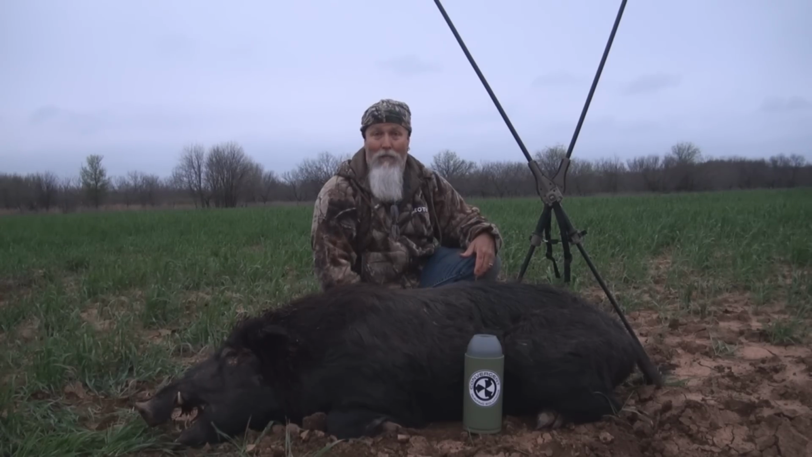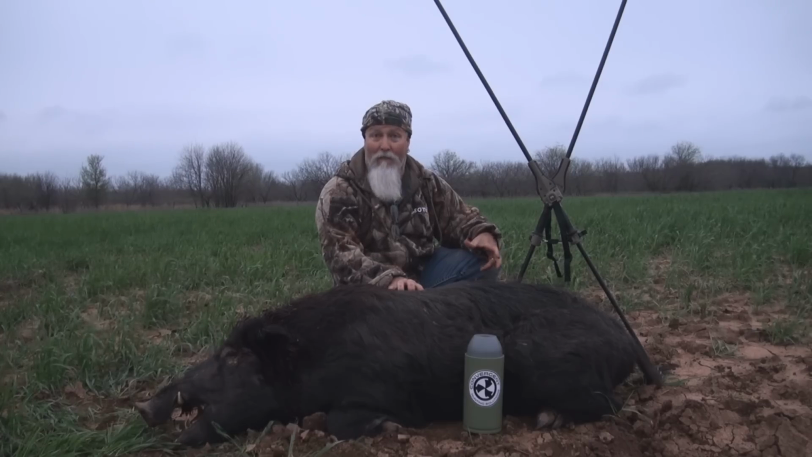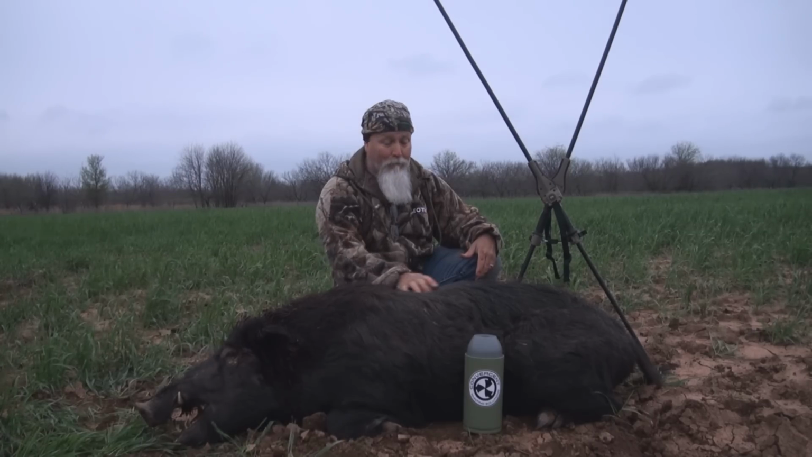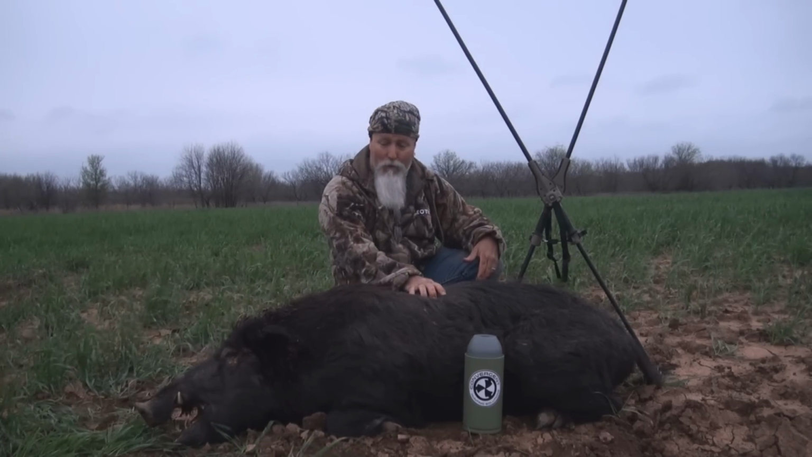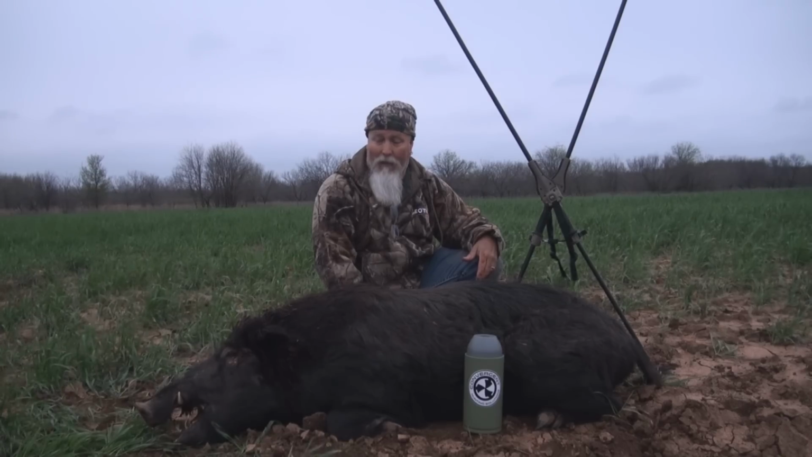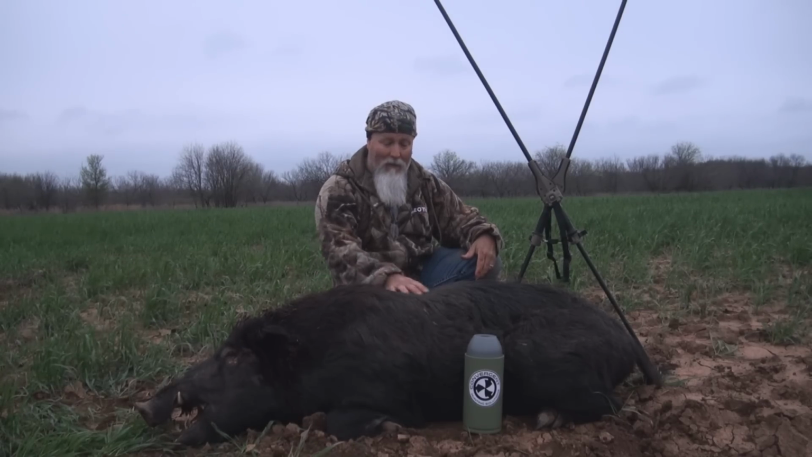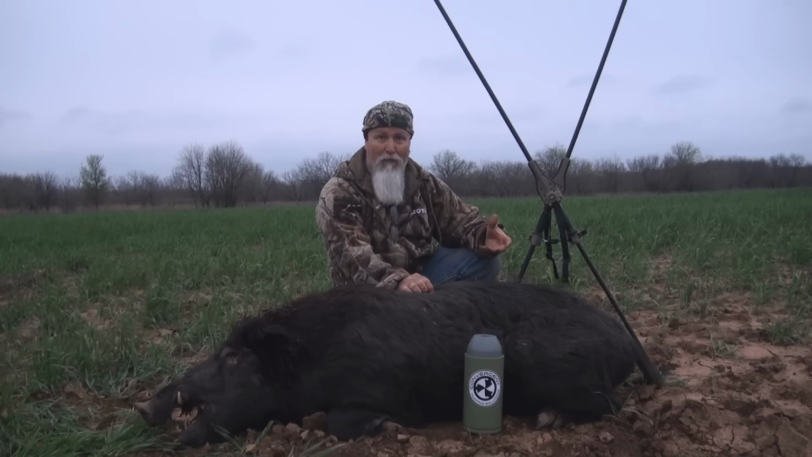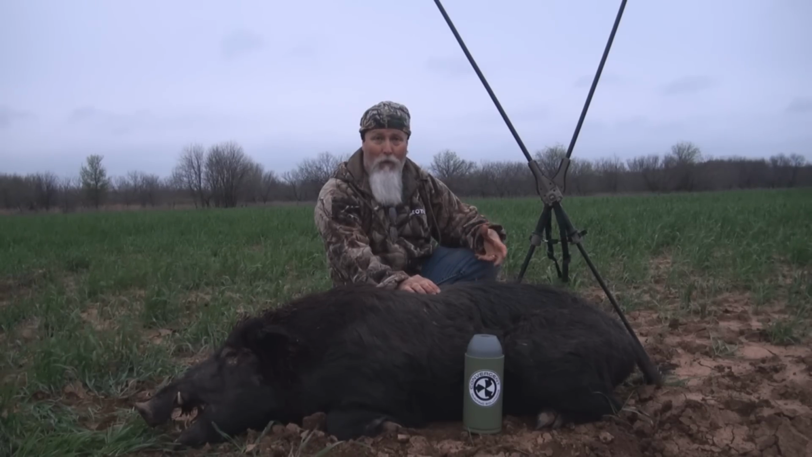This boar's got some age on him. I haven't looked at his jaw teeth yet, but I'm going to put him in the 5- to 6-year-old range most likely. He's bony. He's a big old hog, but he's just real bony. And he's the biggest mature boar we've called in so far using the new boar sounds. And like I say, we're using boar specific sounds, trying to target boars for people that want to hunt just boars.